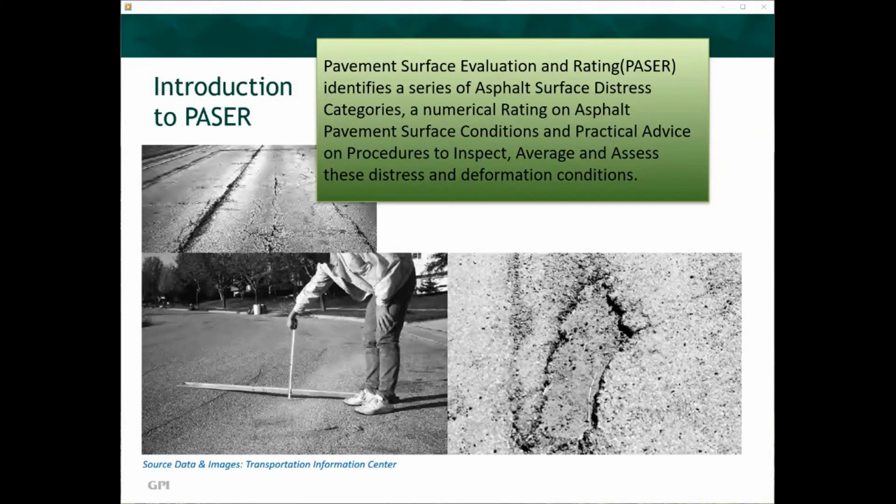Further, the general population, especially commuters who are driving every day, can experience higher than normal maintenance on their car suspensions due to these distress and deformation conditions. This slide depicts several of the asphalt pavement deformation and deterioration conditions, including cracks, rutting, and potholes.